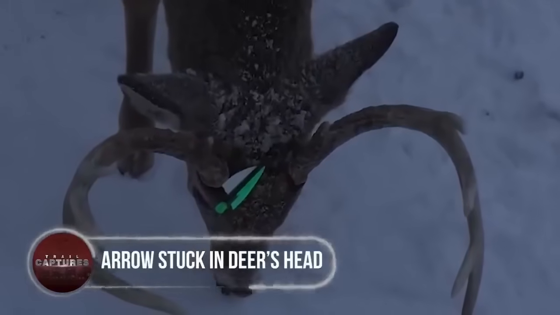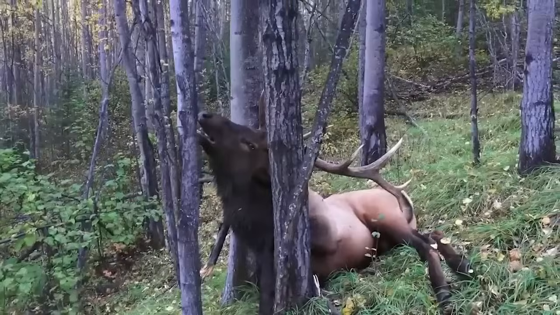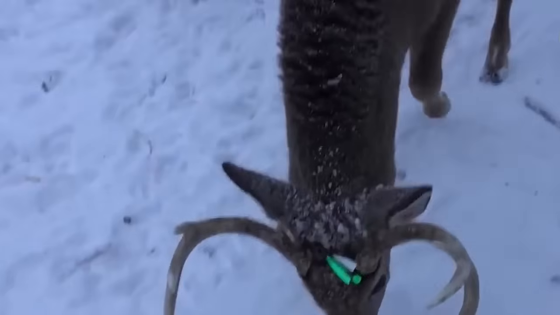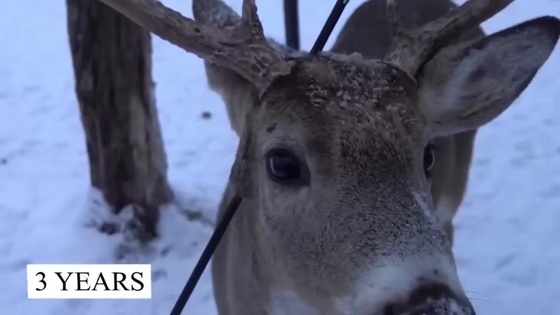Arrow stuck in deer's head. Survival of an impaired one in the wilderness is actually very challenging. Yet this next clip shows an unfazed deer with an arrow sticking out of its head that was observed doing really well for more than 3 years.